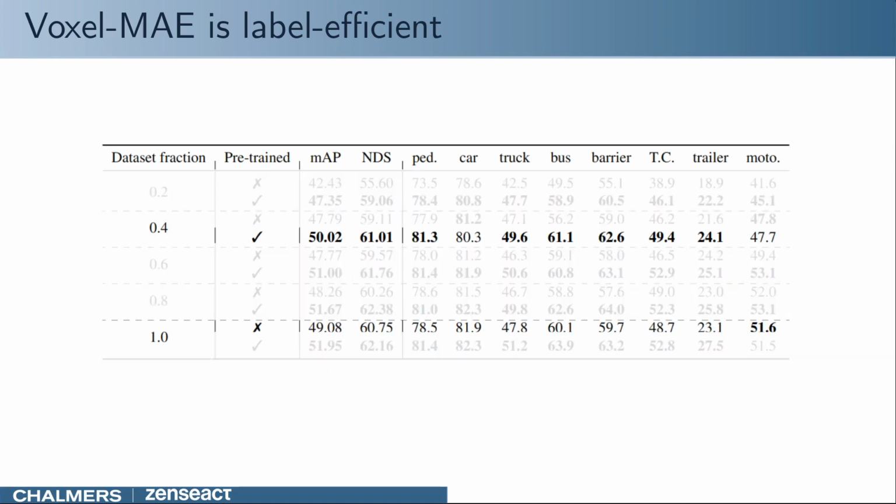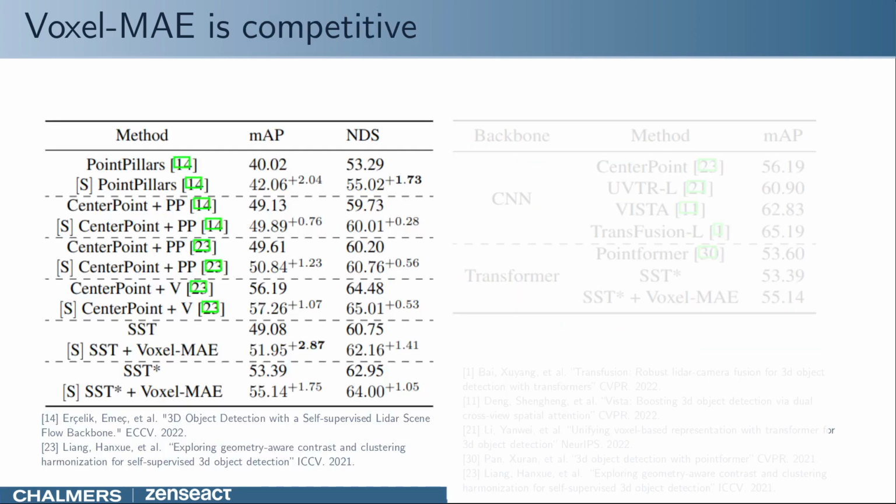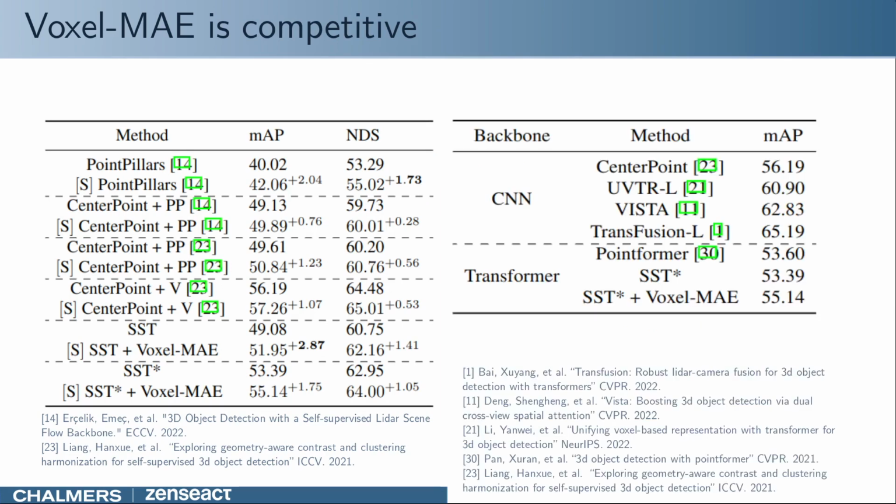Further, we can see that Voxel MAE only requires 40% of the annotations to outperform its randomly initialized equivalent. We also compare Voxel MAE to other self-supervised approaches for object detection and find it to be competitive in terms of performance boosts. Note, however, that these methods have been applied to different backbones. We should also acknowledge that transformer backbones in general still lag behind CNNs for Lidar 3D object detection, but we hope that this is one step to start closing this gap.